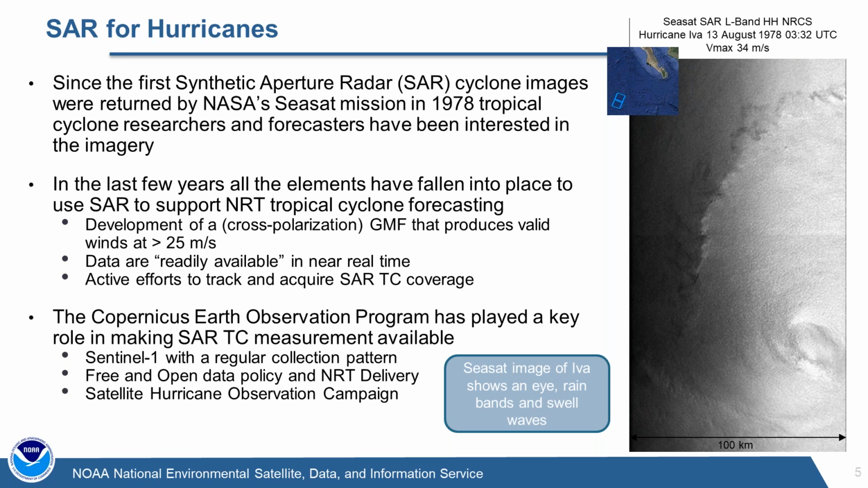But in order to exploit this, it's really only come into its own in the last few years. It's only in that time period that we've had the development of a cross-polarization geophysical model function that allows us to extract winds accurately at speeds greater than 25 meters per second.